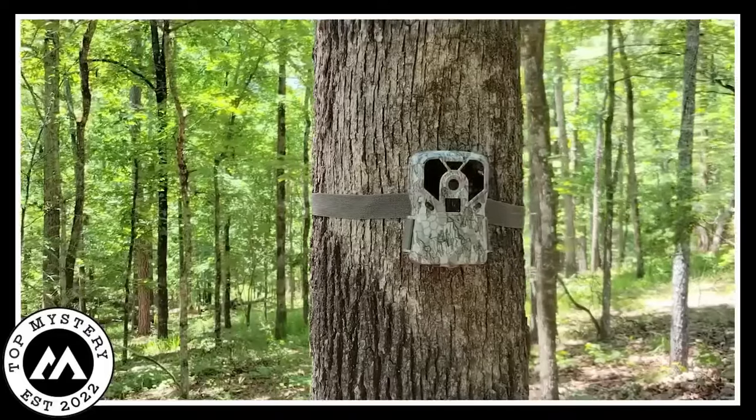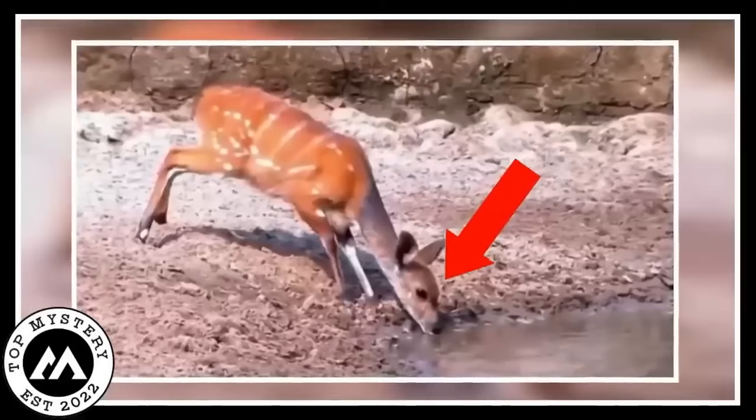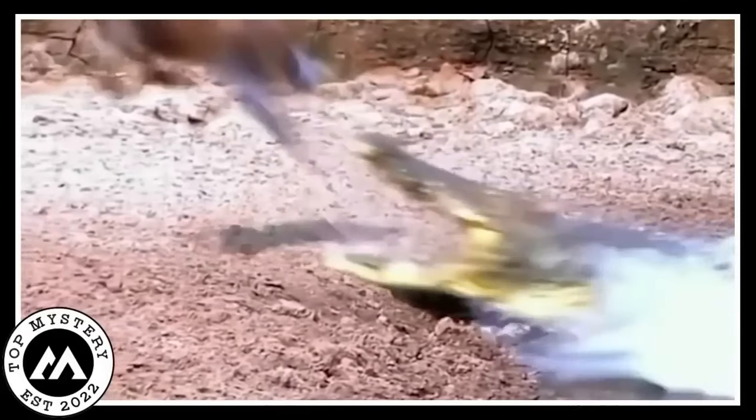Alligator attack deer. So there's this trail camera video, right? It starts off all peaceful with a deer casually sipping water from a lake. You know, the usual nature stuff. But hold your breath, because things take a wild turn. Out of nowhere, bam! An alligator makes a surprise entrance, looking all hungry and ready to snack on deer lunch.